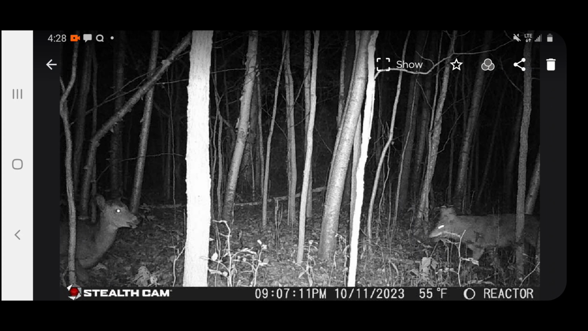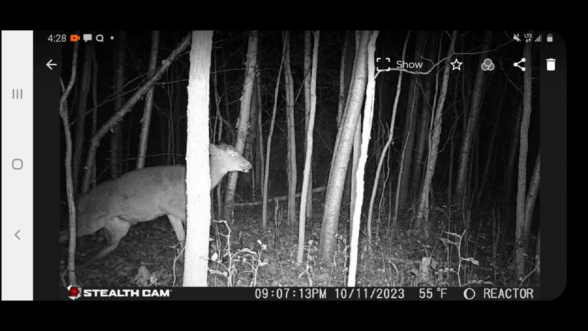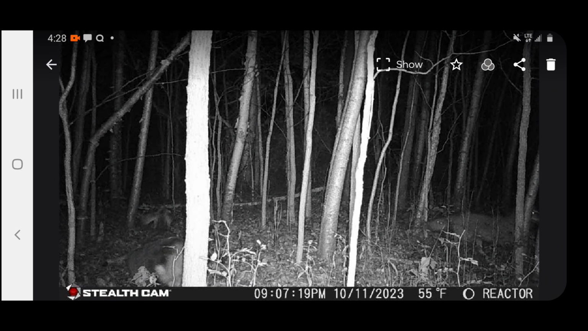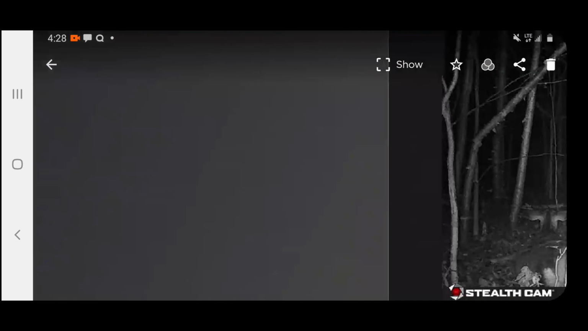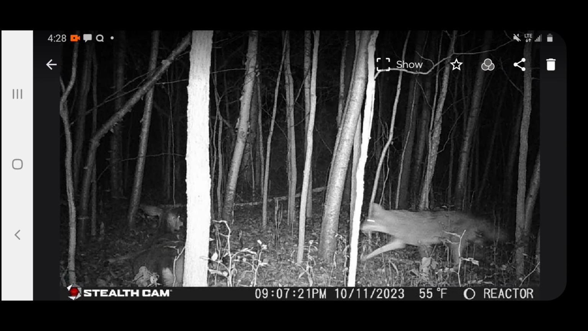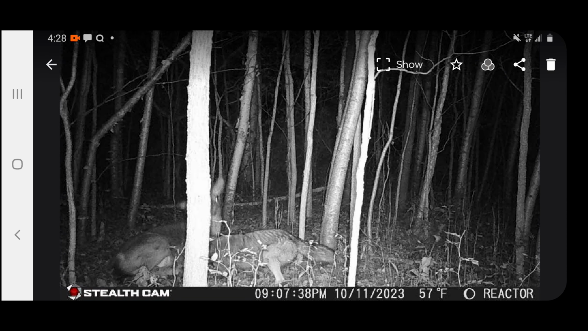Coyote's going to work his way back. Buck walked in. It looked like he might have lunged forward at him. Oh, there he goes. Buck's going back after him. Coming through. You can see that buck's hurting and struggling. Here comes the coyote again. Taking advantage. Buck turns around, and he's going at him.